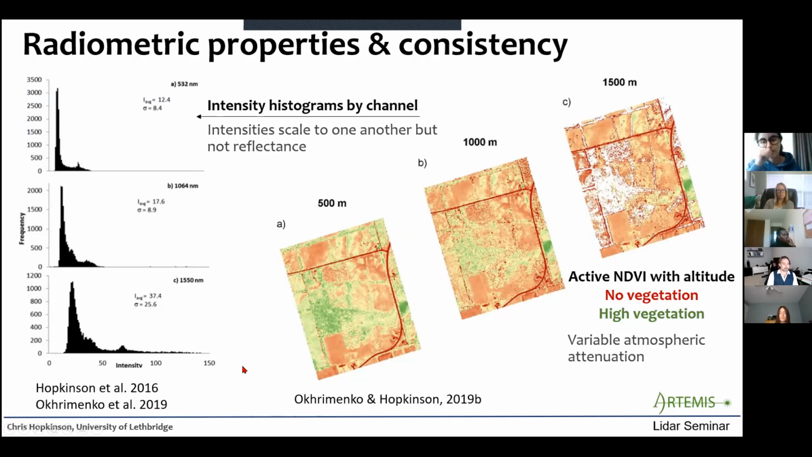But another thing we have to be aware of with the LiDAR, which is different to a satellite sensor, is that the signal response property is going to change with altitude, right? Because we have a high rate of laser signal attenuation through the atmosphere. So as we fly higher and higher, more of our signal will be lost. So this is analogous to atmospheric correction in optical imagery, because of course, as we fly higher and higher, there's more atmosphere to correct through. So the path length increases.